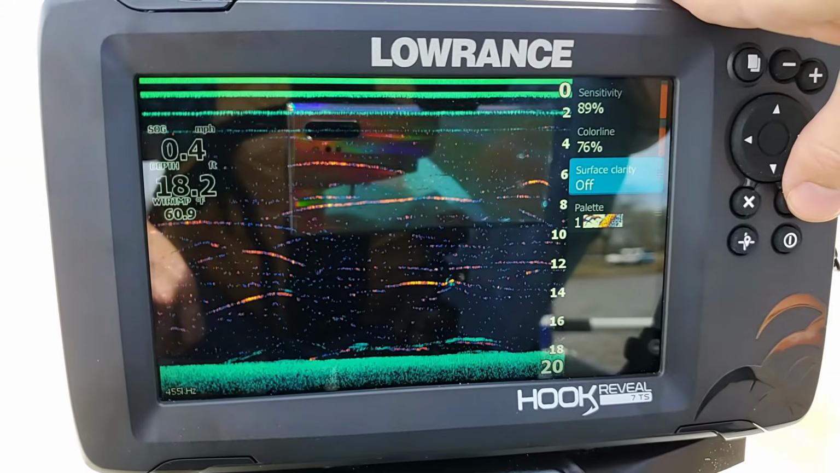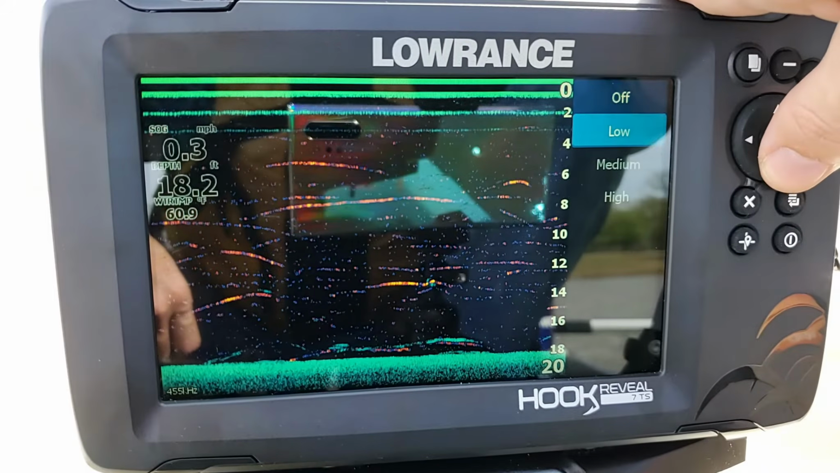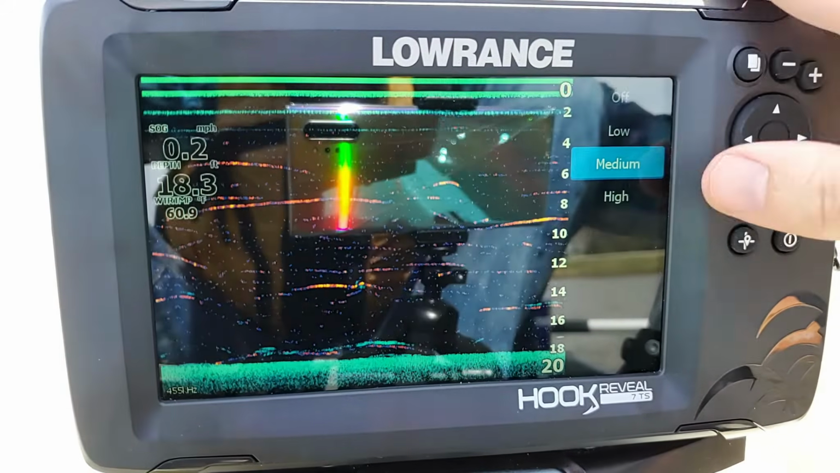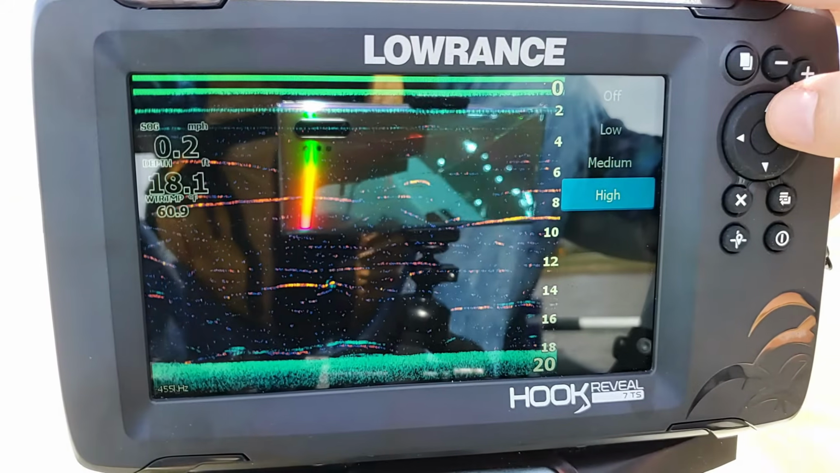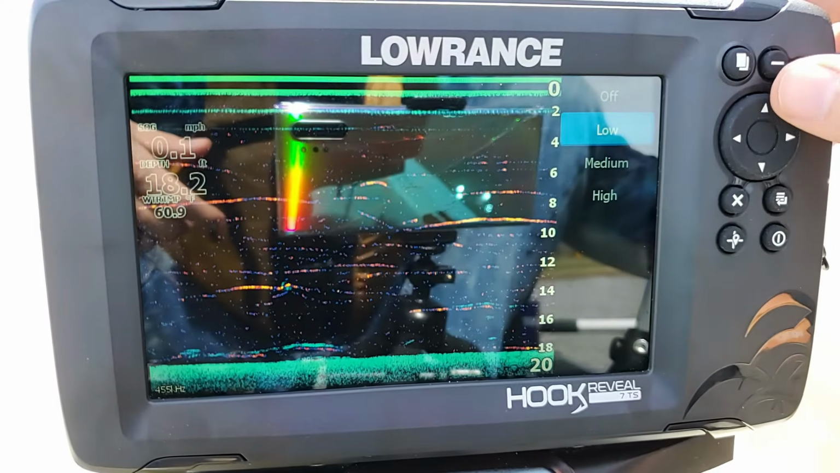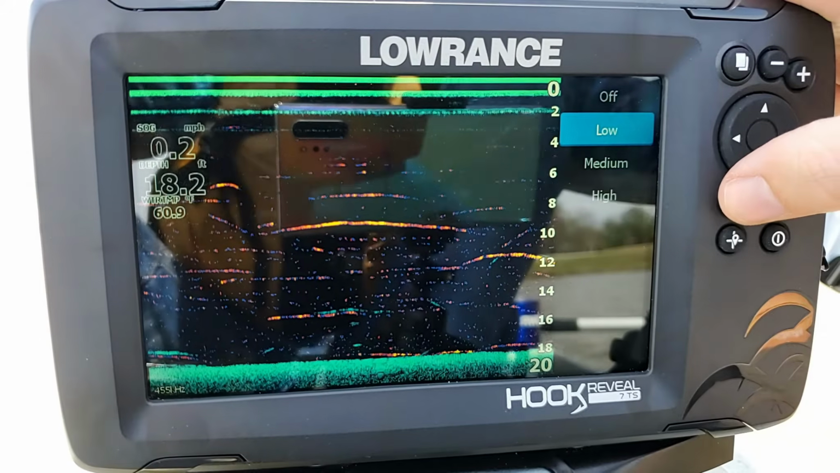Now we have our surface clarity, which, like it was just before, all it does is affect the filter at the top 5 feet of the water. The higher we go, the more it's going to filter out, but I don't recommend going too high because it can filter out other objects further down. So let's go ahead and go back here.